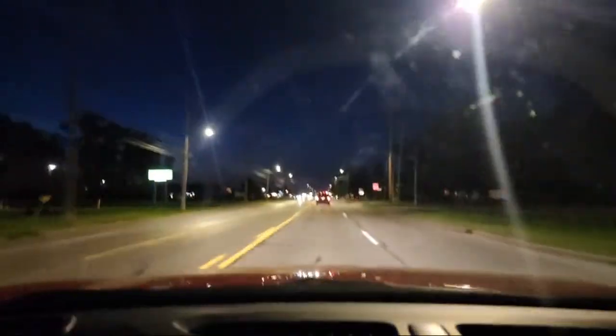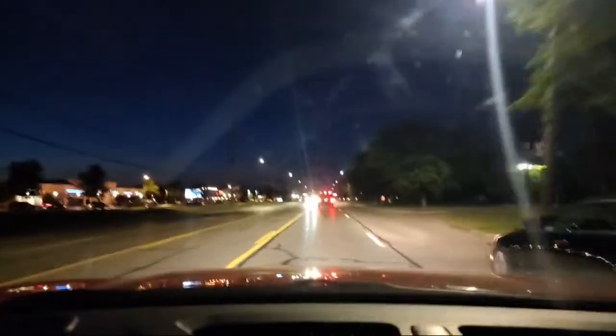And this car up front of me is going a little slower. The car behind me is really speeding up, so I'm just lifting my foot off the gas. And I want to see you keeping your space. You can see how they're passing me real fast. That was the car that was behind me.